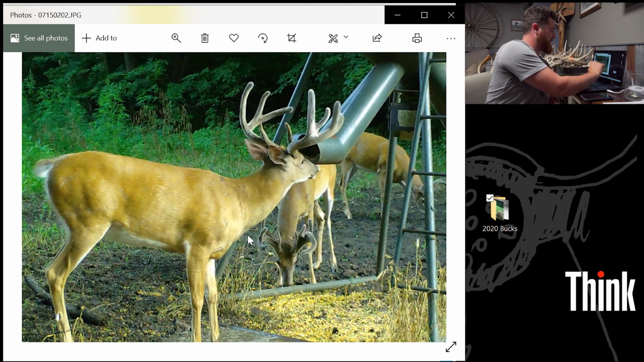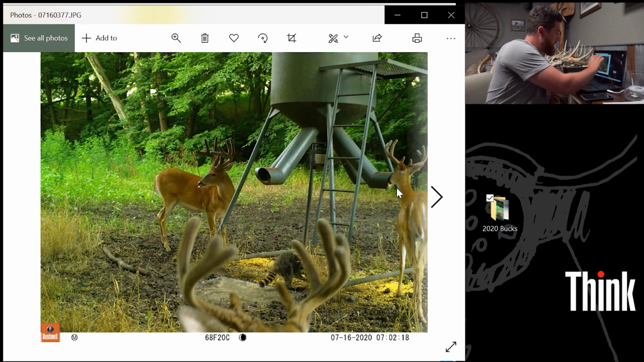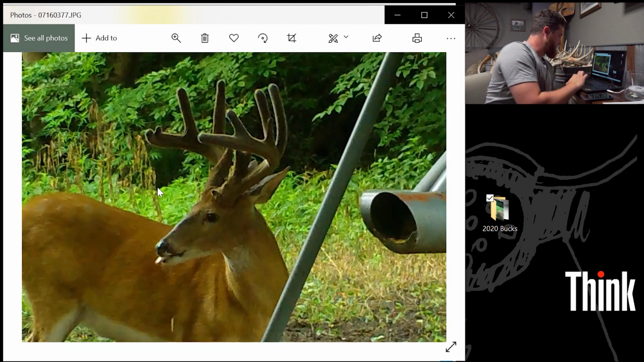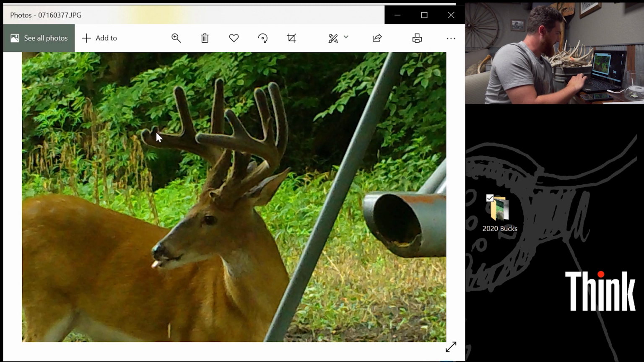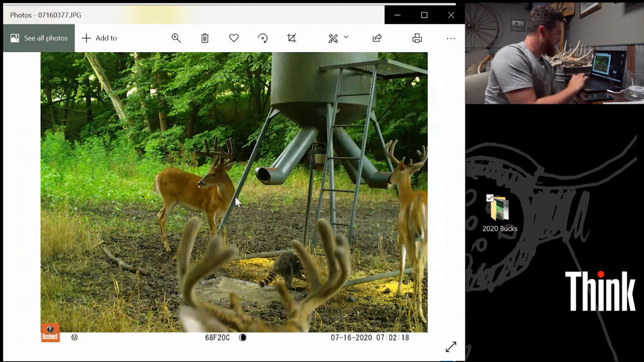I might put the numbers on all these when I'm going back through, if I even put this in the video. But here's that one buck I've been talking about. He has a split brow. Last year he was a 9. This side was just a 4. He grew that, and he grew that kicker there, and it looks like he might have even grown a point there. Hard to say. But he went from being a 10 to at least a 12 pointer.